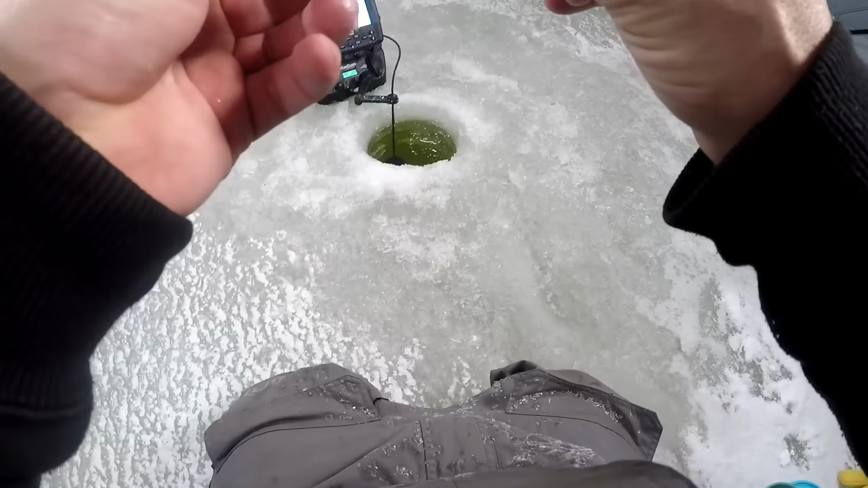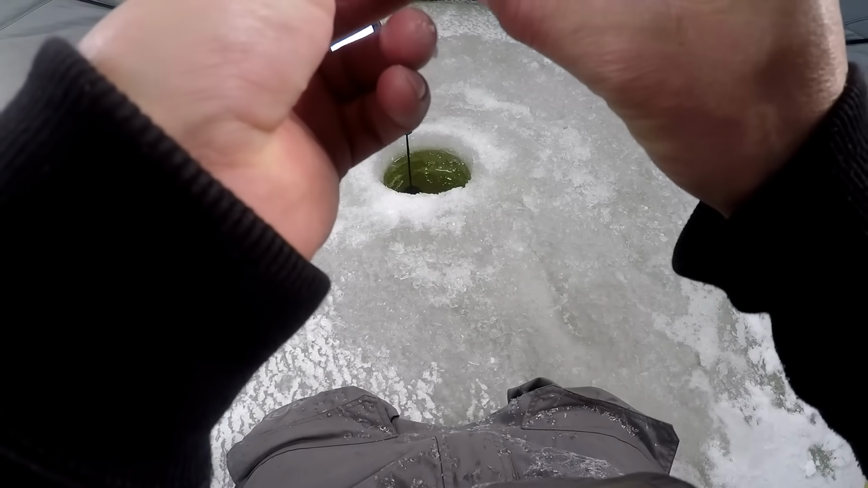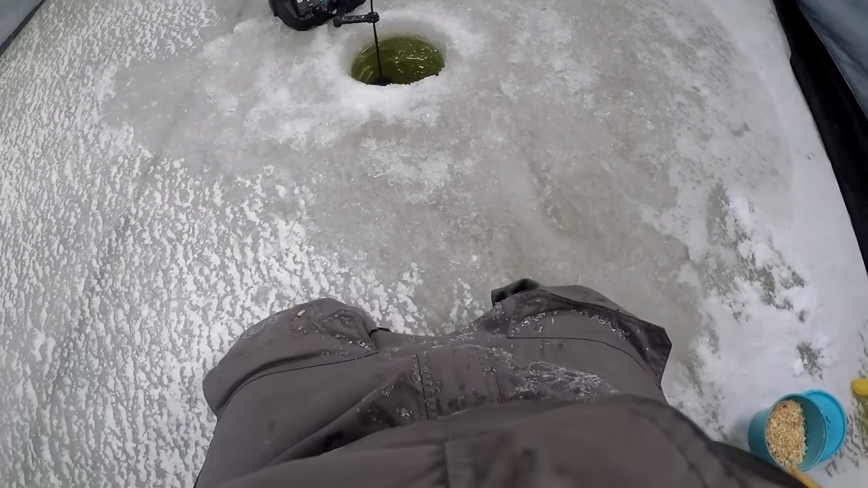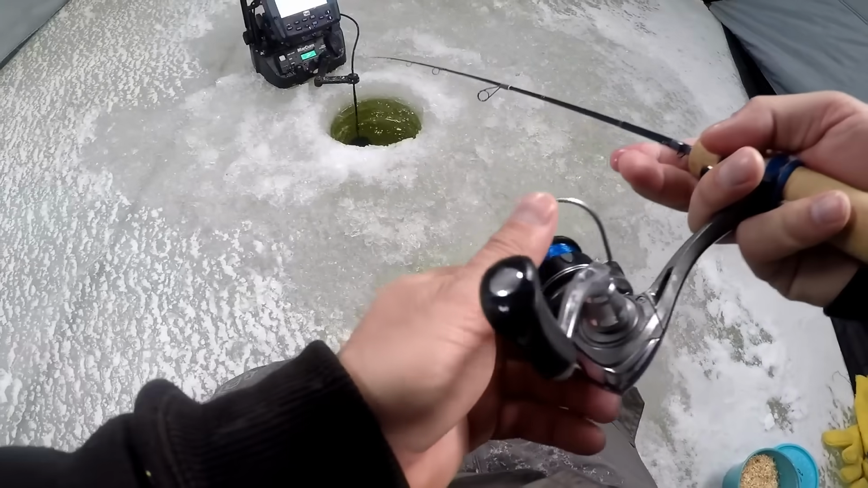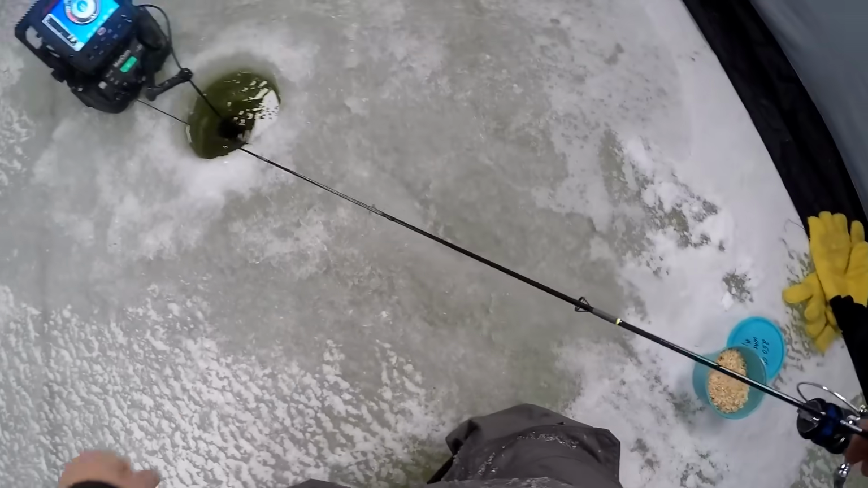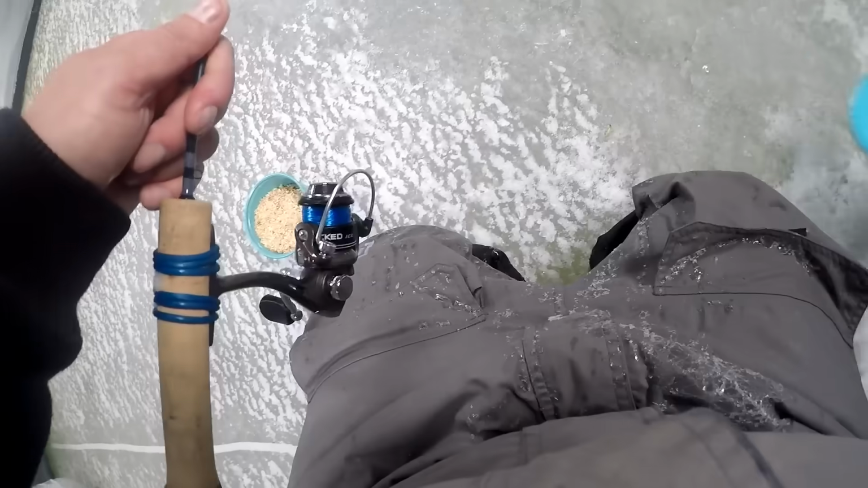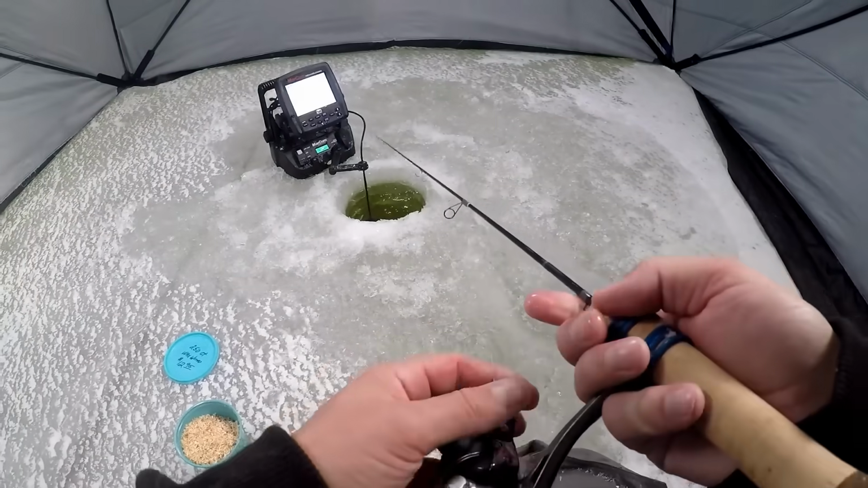Which is fine. Once you get down around the 30-foot range, the fish start to get the risk of getting barotrauma. And you really don't want that unless you know you're keeping all fish.